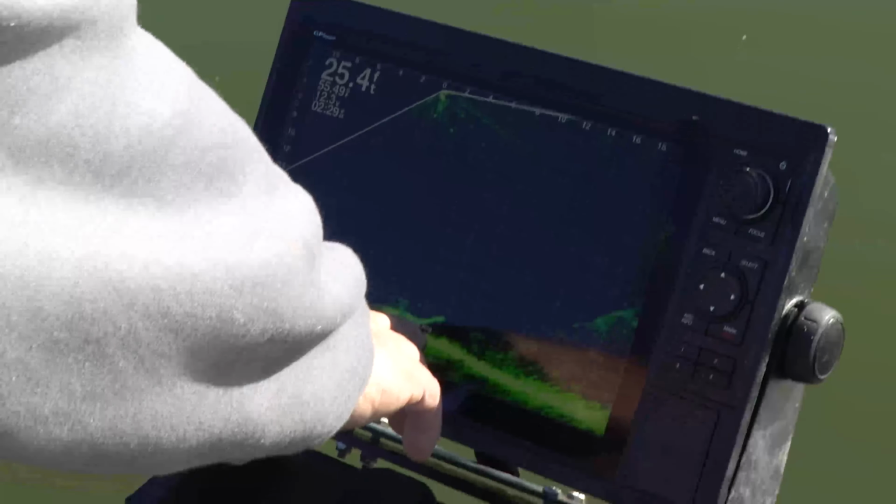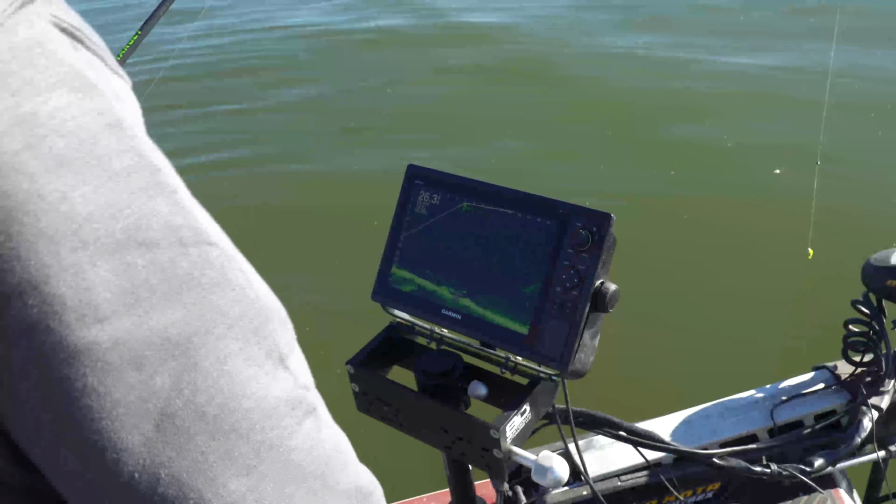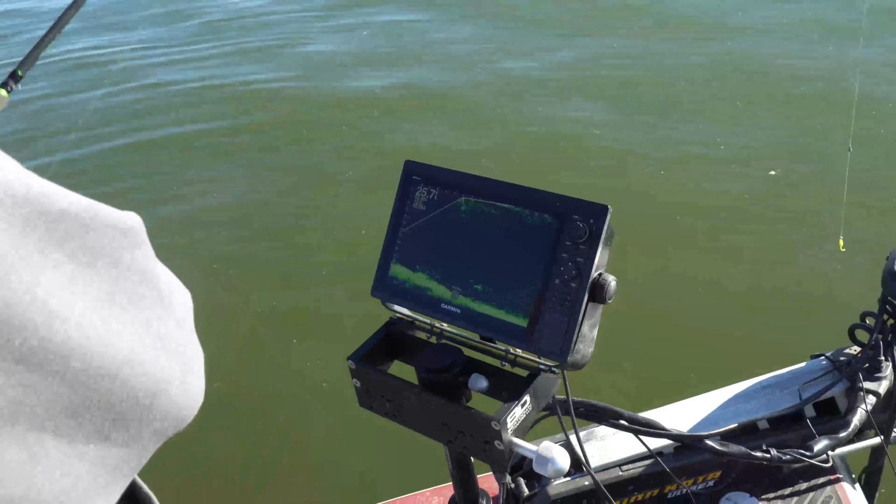I'm looking in here. Looks like there's some stuff right down there in the base of this. Right in here. Back the boat up a little bit.